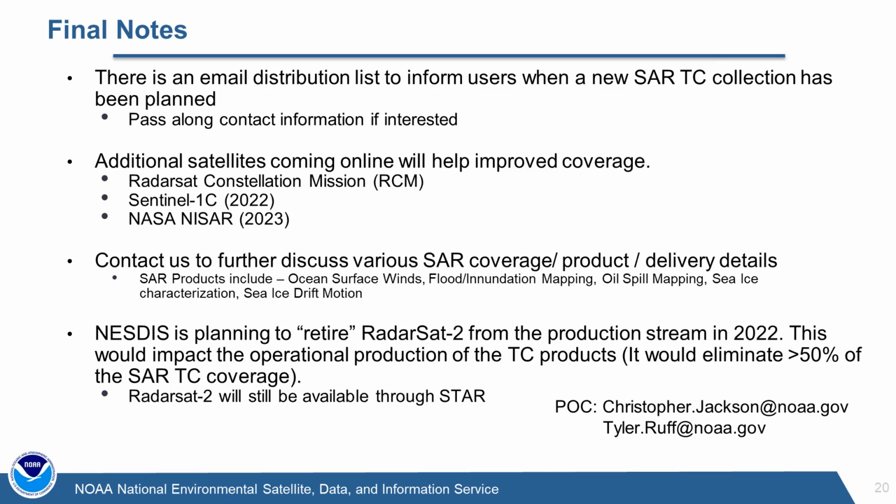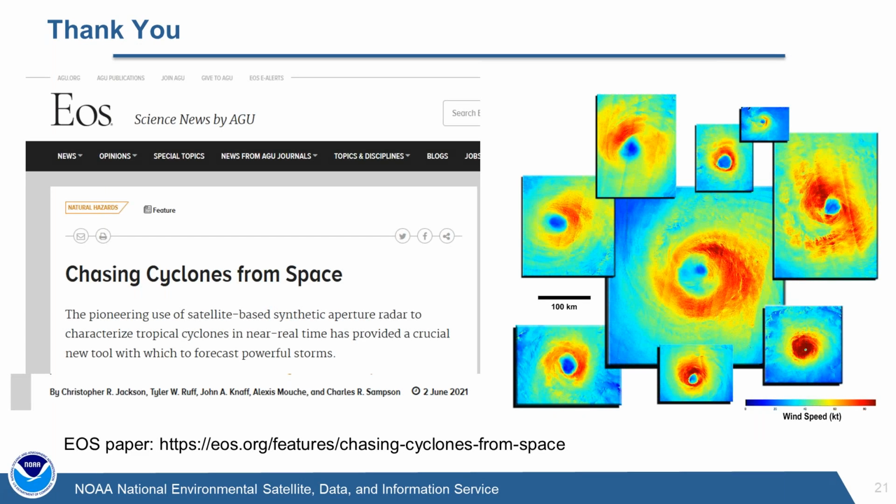And finally, just for your reading pleasure, we just got a paper published in EOS about 2 months ago that's on this topic exactly. If you just Google search EOS chasing cyclones, it'll come up as your first hit, and you can have a document that describes a lot of the things that I just described in this briefing today.